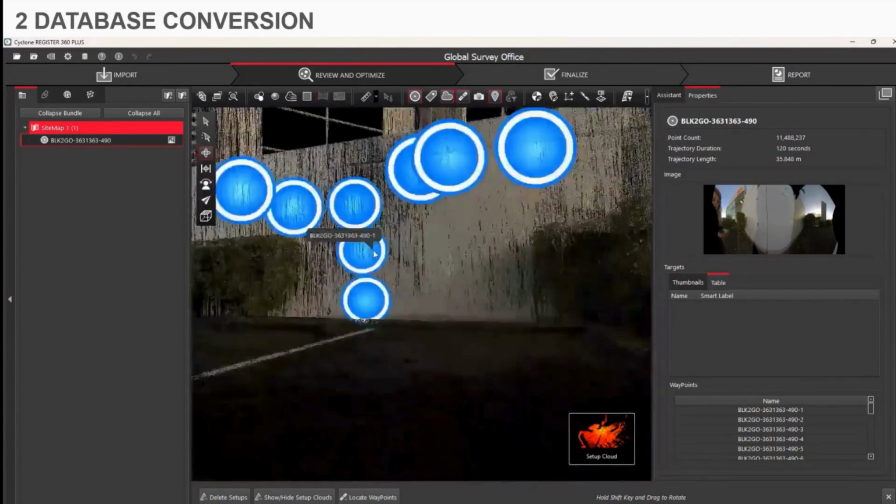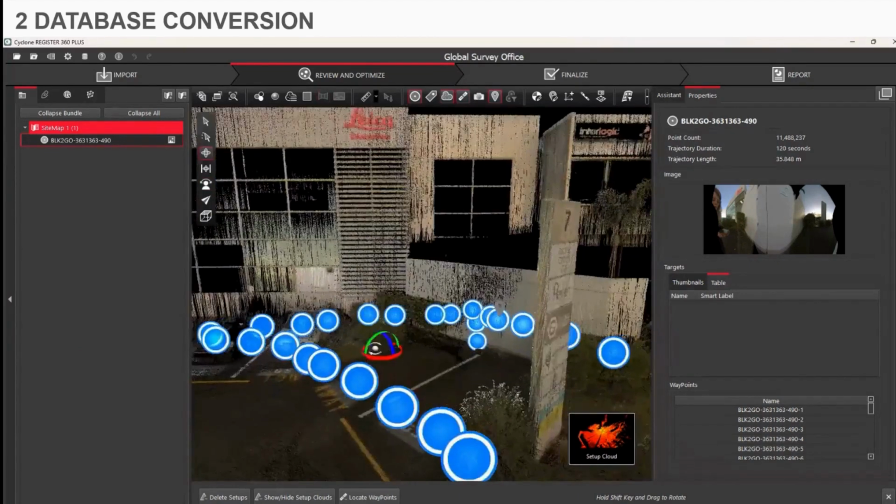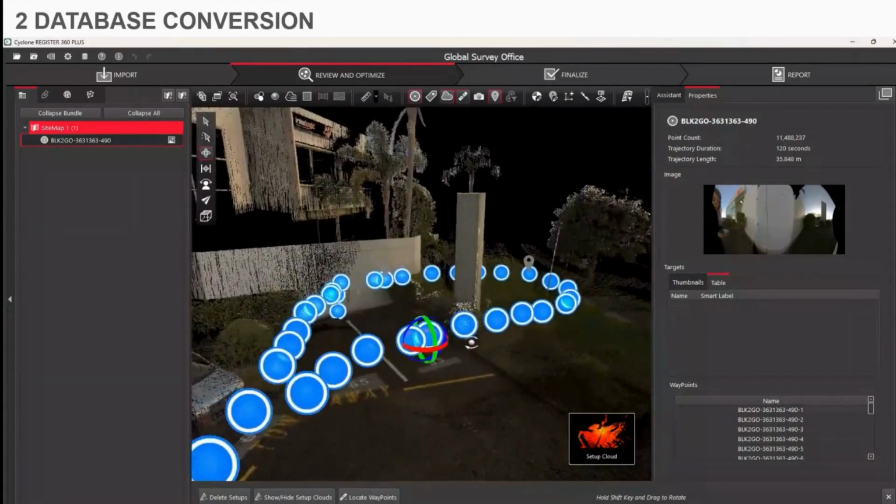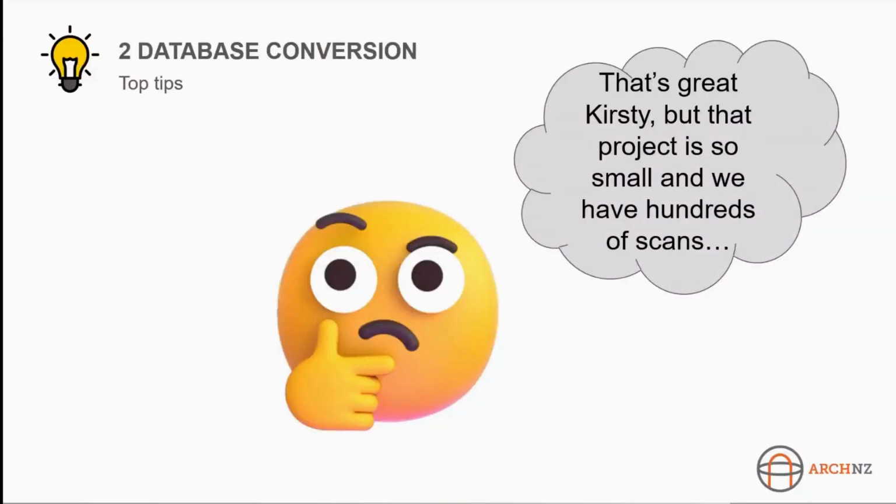So it's a pretty simple process to update those files. This is some BLK2Go data around our office. But I know some of you will be thinking, that's great, Kirsty, but that project you just showed is tiny. I imagine it is compared to a lot of what you have.